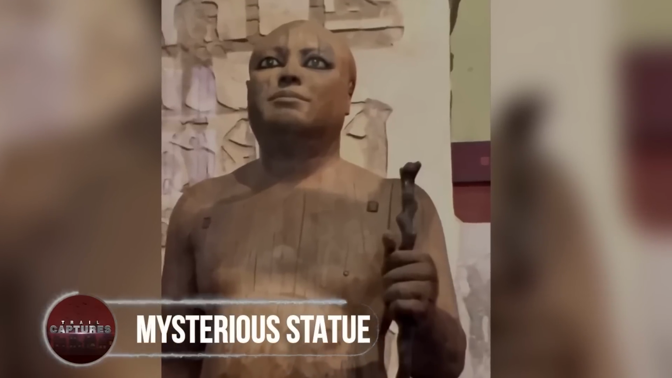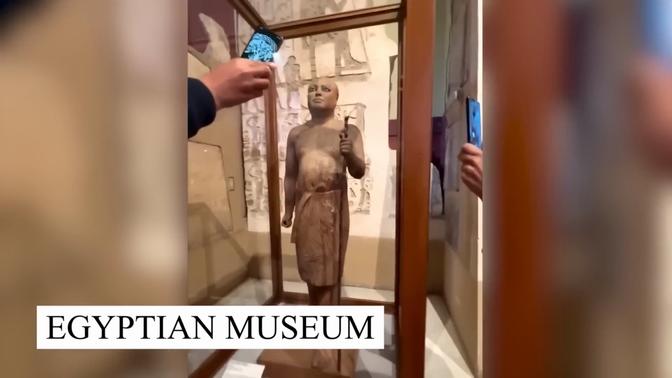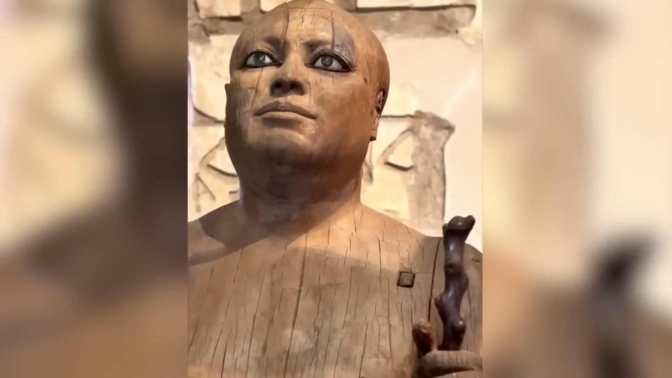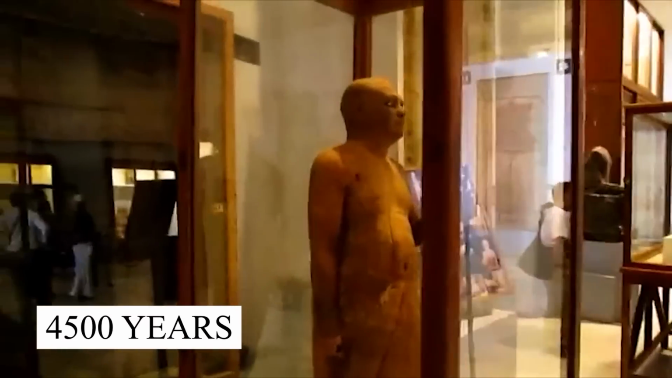Mysterious statue. Standing in an Egyptian museum is this eerie statue, containing a perfectly carved body with its eyes resembling a human and always observing the people. The statue, being 4,500 years old and being held in the Museum of Cairo, is considered a wonder of ancient art.